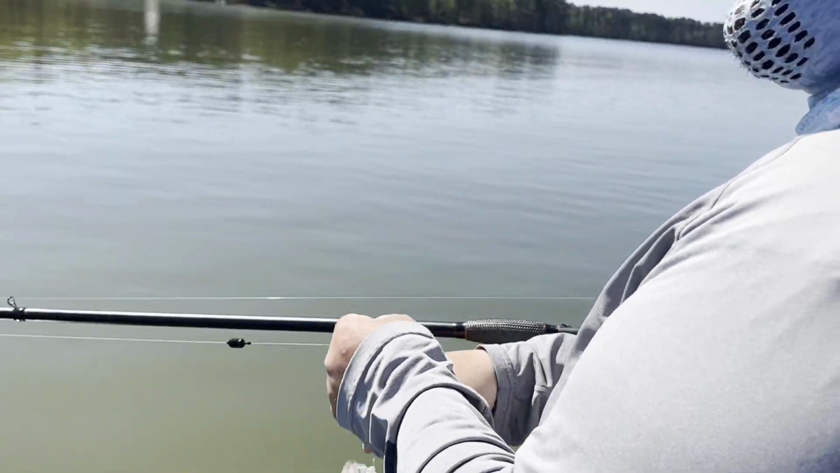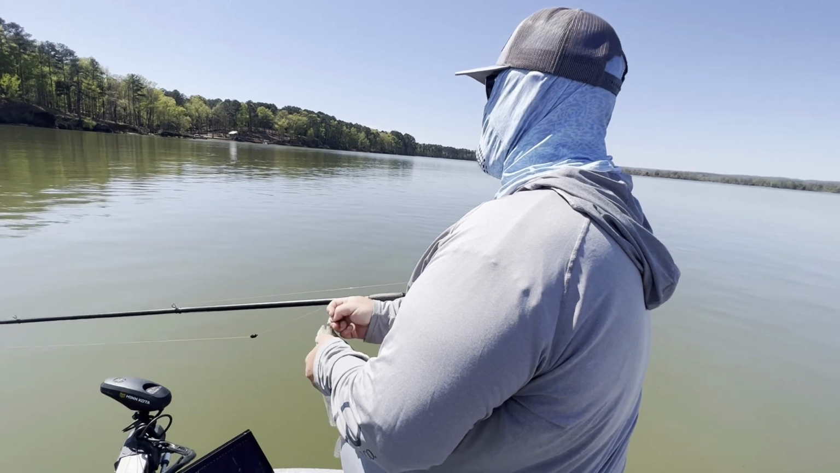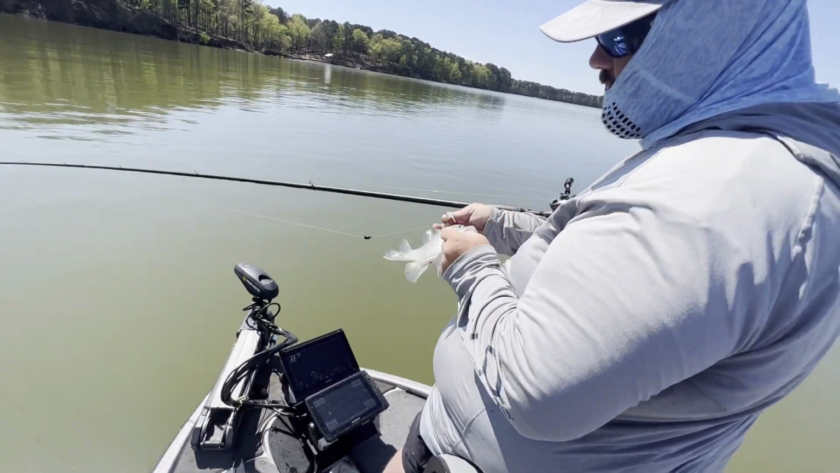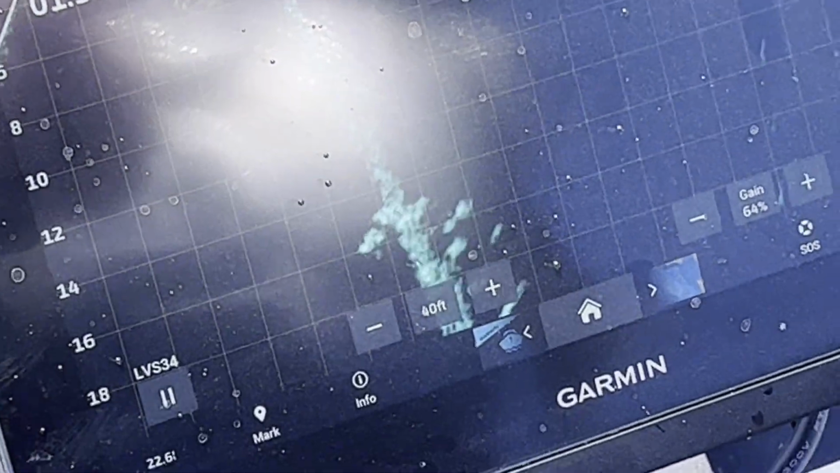Moved a little deeper, guys, about 22 foot, different river arm. Out here, I've got a flat with some standing timber on it. Looks like a school of small blackfish. I think you can even see them down here on the screen. Sitting on the standing timber out here.